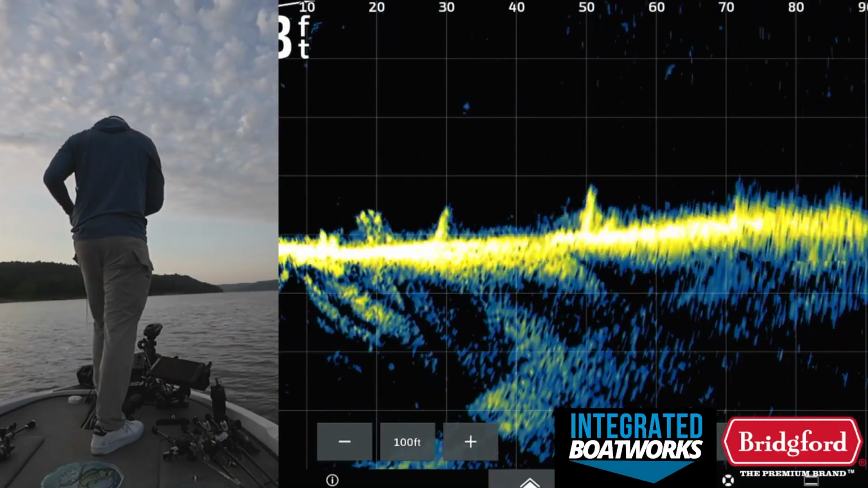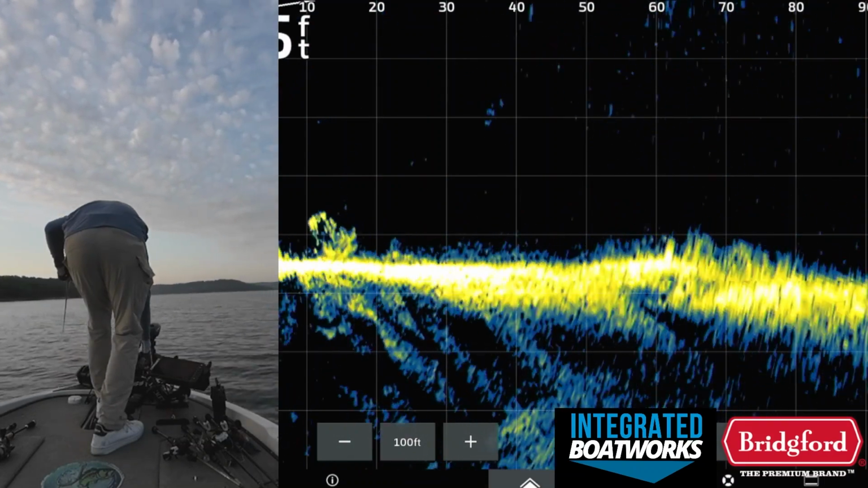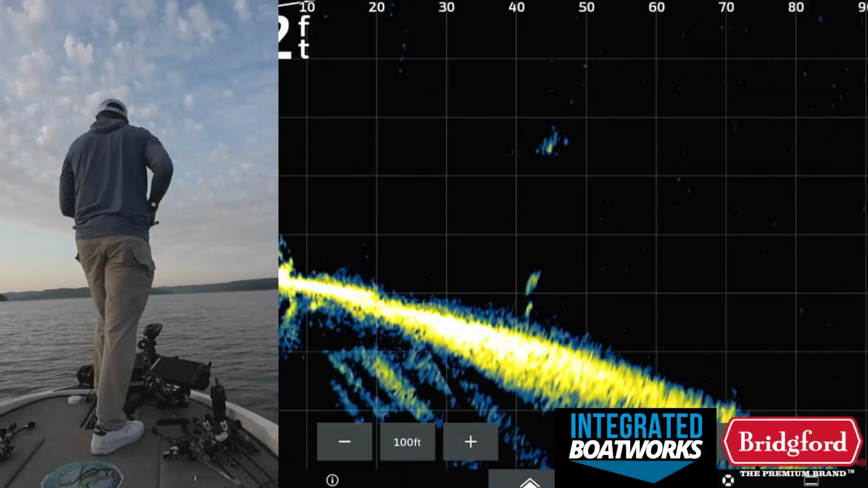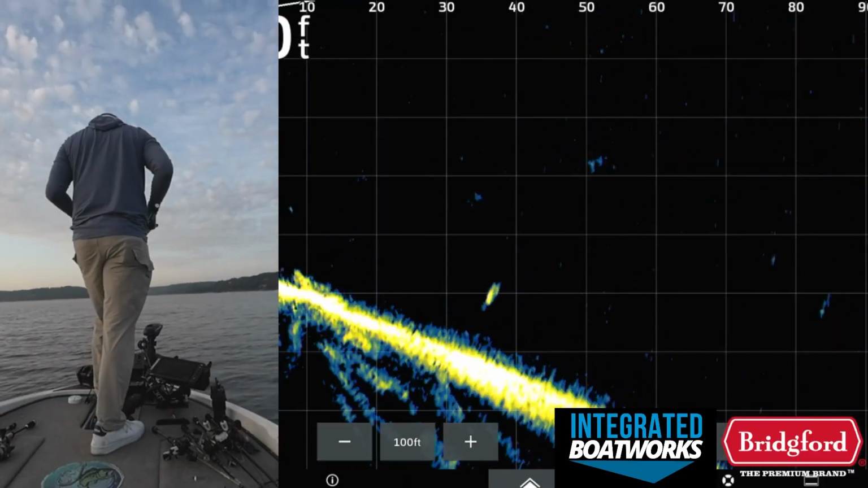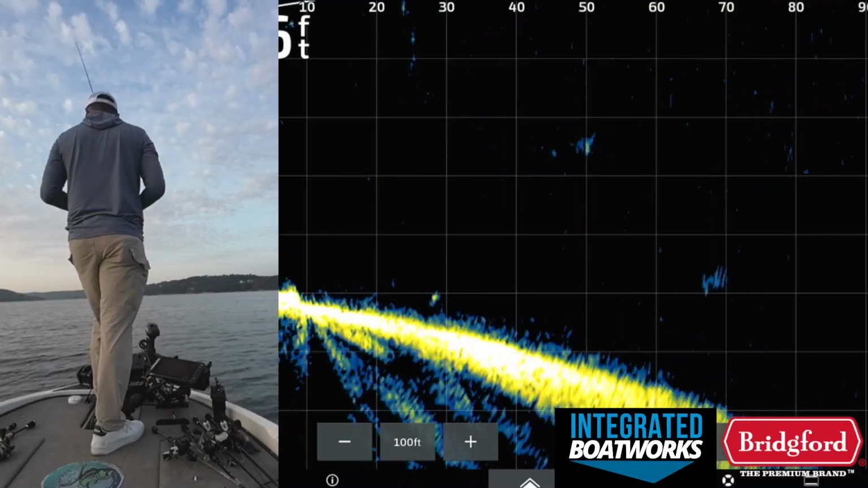So let's kind of move. We're gonna move to one of those brush piles. I'm probably gonna try to toss a jig in one of the brush piles. Maybe these fish are wanting to be a little bit more chill this morning and I need to throw a jig. At times that can be the case. You just gotta experiment, guys.